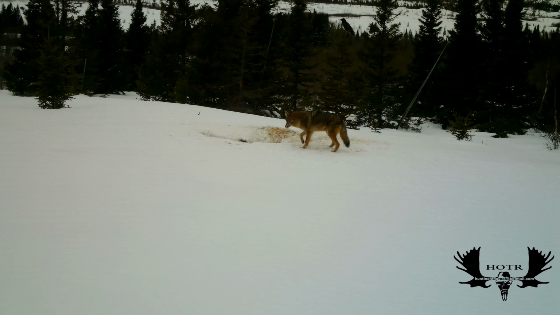Back at cam 1, here come a real nice looking coyote. He looked big. He was the male, and I know that because later on, a few days later, I got him again with a female. He was really nervous as well and wouldn't stick around, and the crows didn't give him an easy time either by the sound of it.